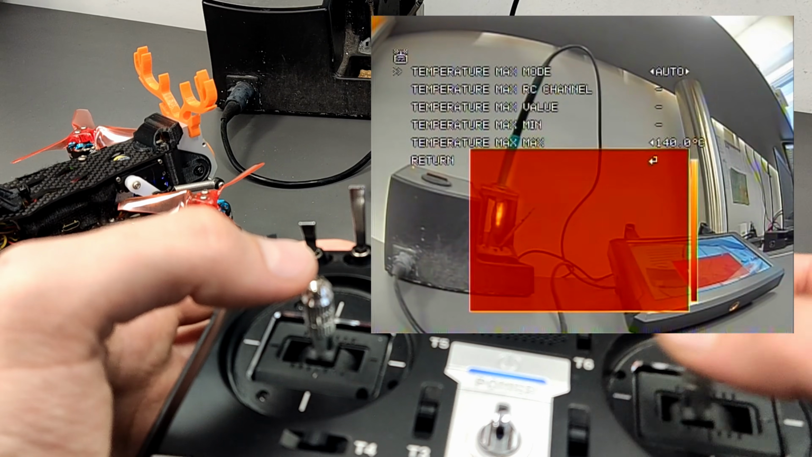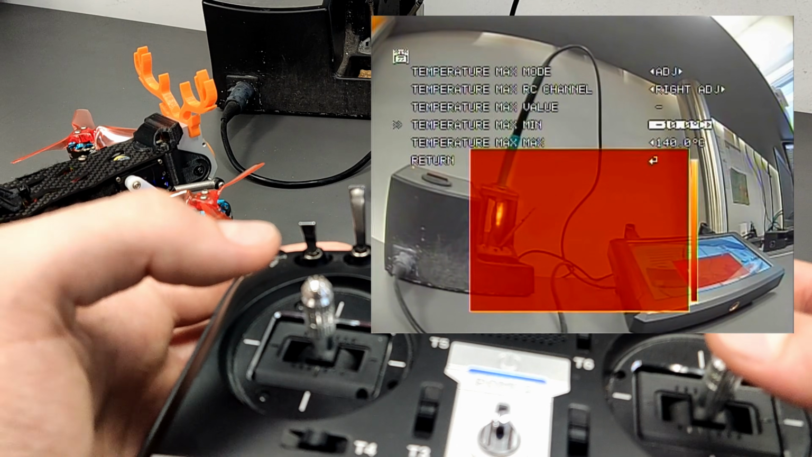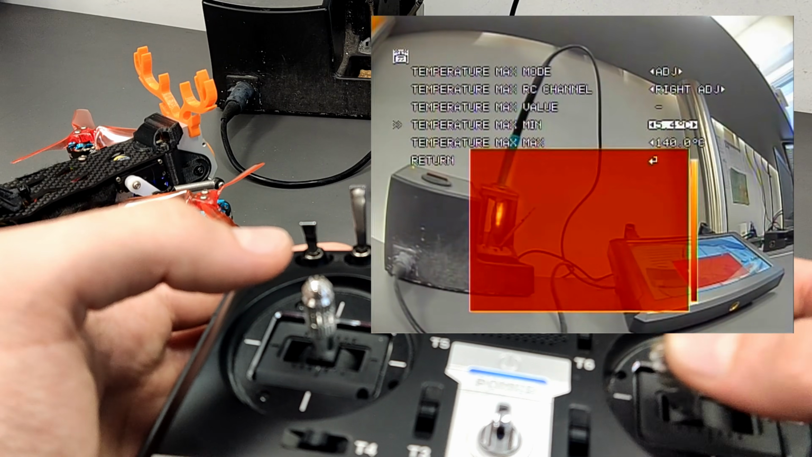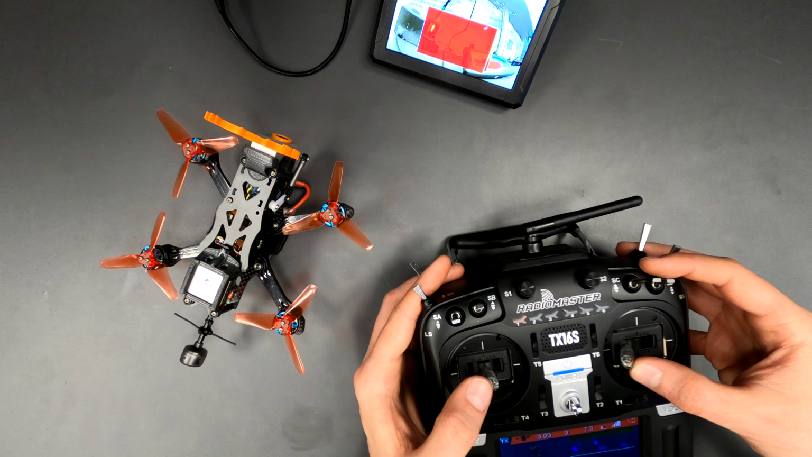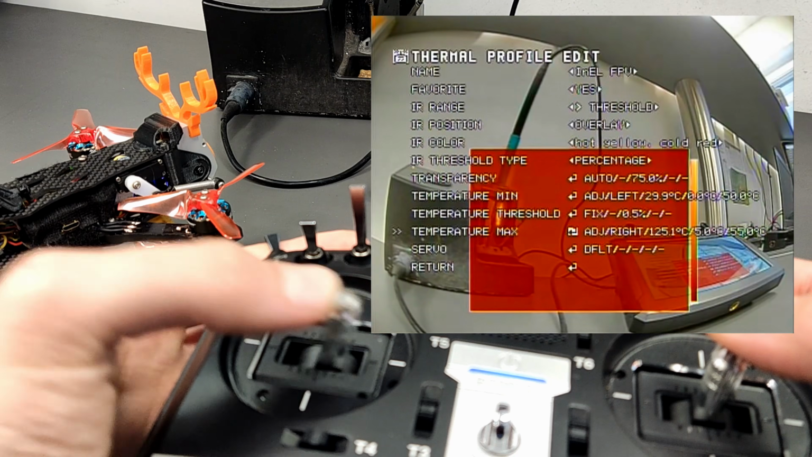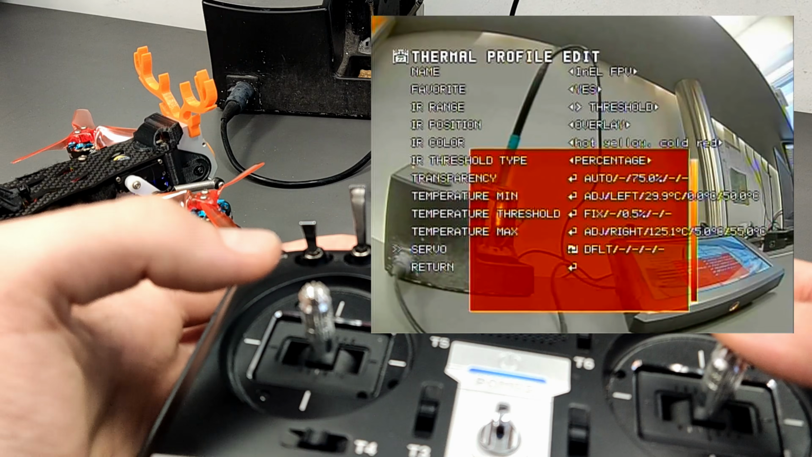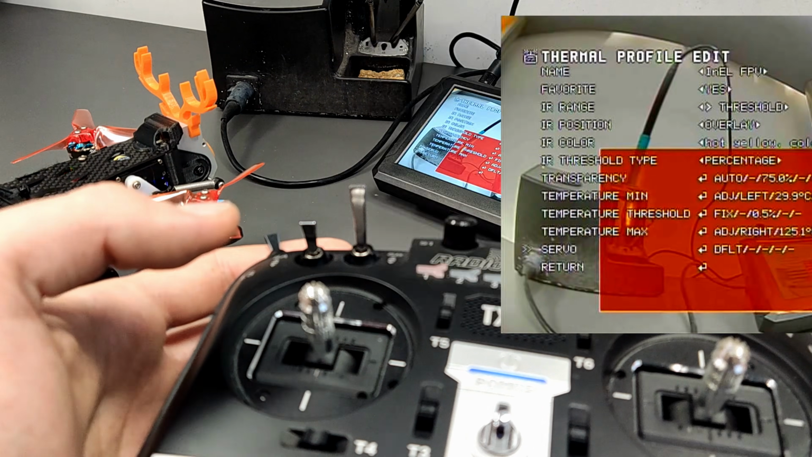We want to change it with the right side. We used a range of 0 to 50 for the minimum temperature, so let's take 5 to 55 degrees Celsius for the maximum temperature. Enter. We keep the servo at default, so it stays at the last used position.